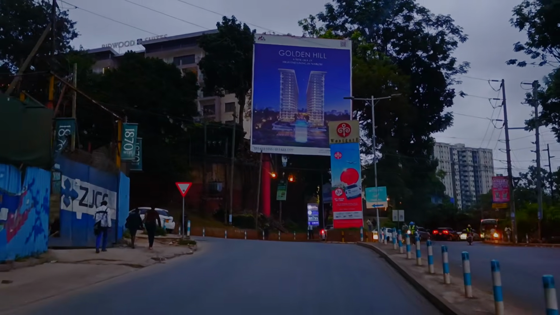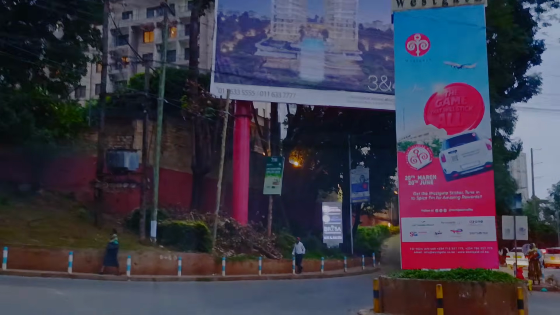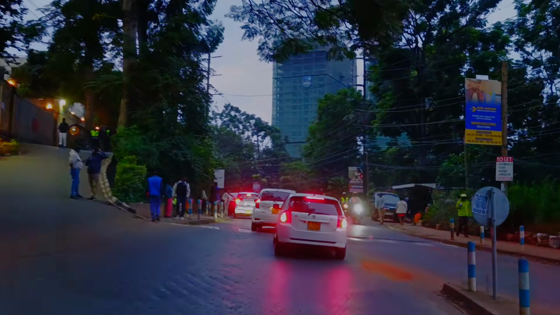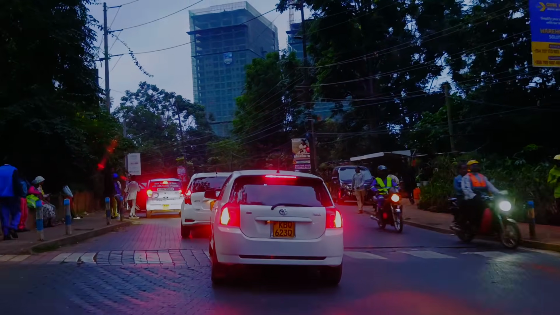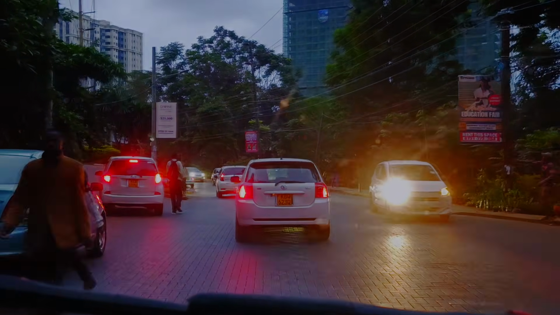Guys, what do you think about Westlands at the blue hour? Of course, the road to the left goes to link with Karuna Road. Now here is a good spot for us to think about ending this video, because as we continue going ahead, we're going to be going towards Spring Valley.